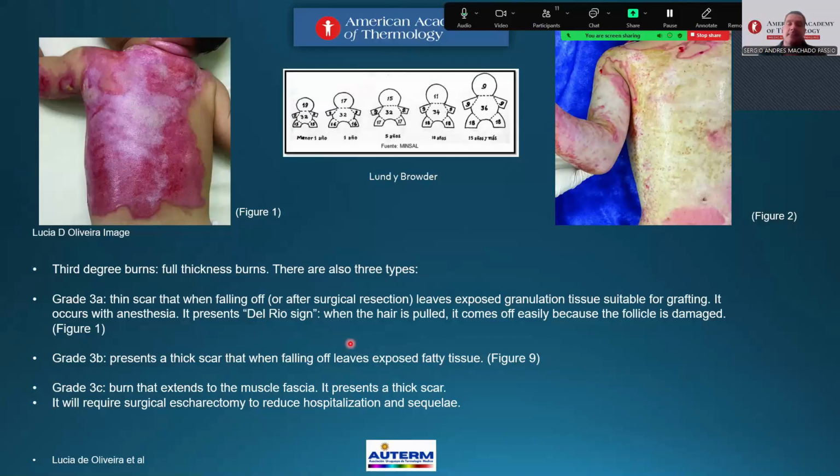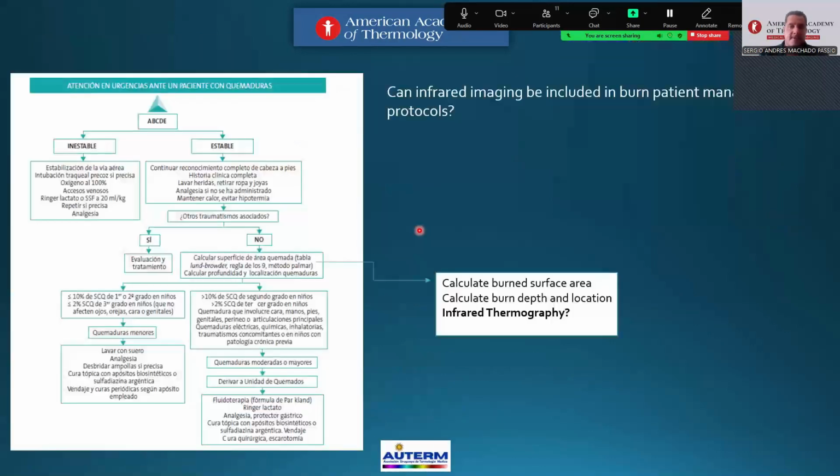At the same time, anesthesia occurs, and a real sign is that when a hair is pulled, it comes out easily because of follicle damage. Type 3B presents a thick eschar, and when it falls off it leaves exposed fatty tissue. And type C, the burn reaches the muscle fascia and presents a thick eschar. And remember, we don't see any layers of the skin.